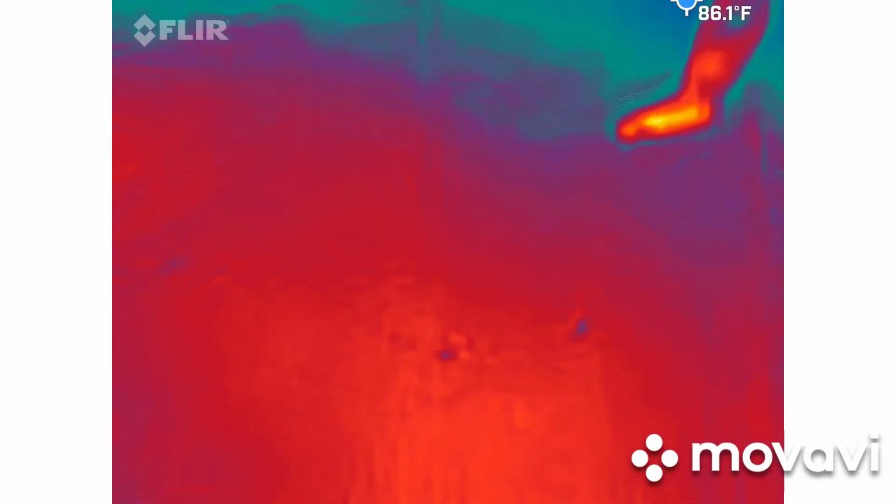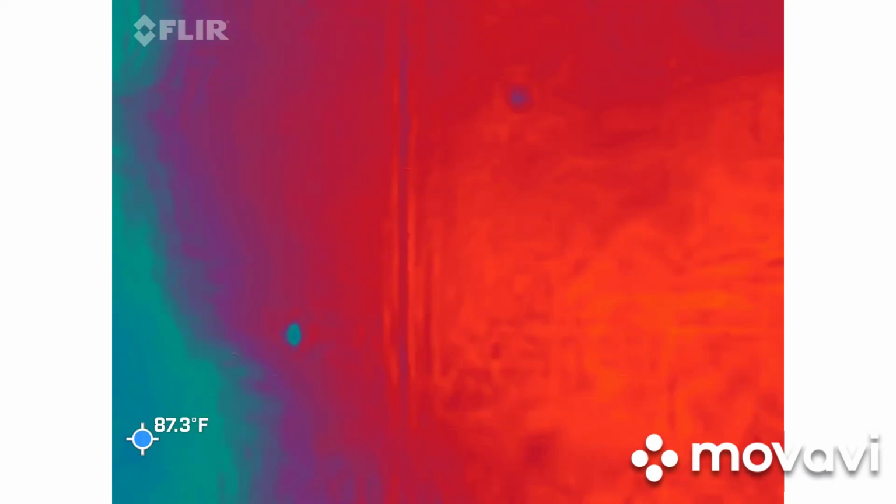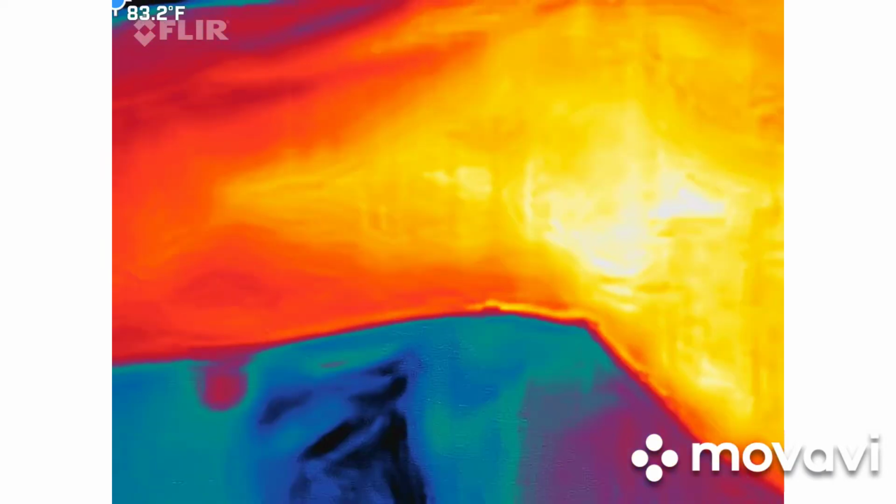So it's telling me the coldest spot here is around 82 degrees. The highest, which is going to be her foot because it's bare, is about 94. Hot feet. Hot feet. There you go, dear.